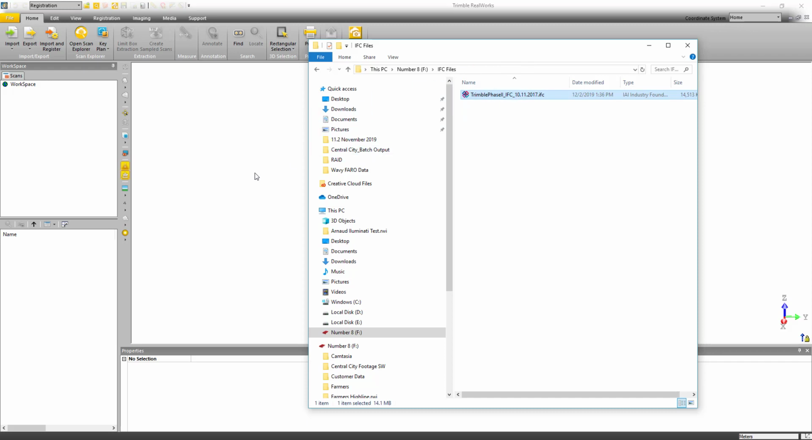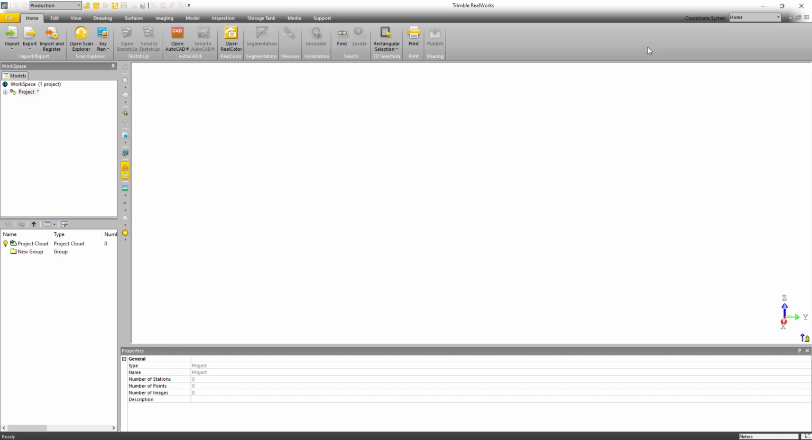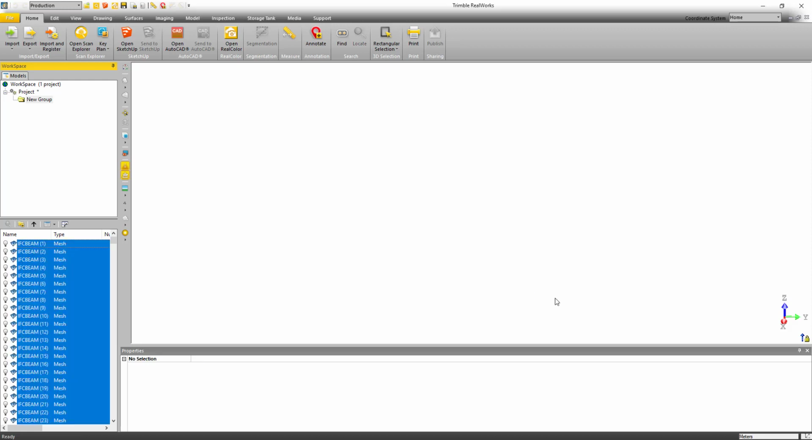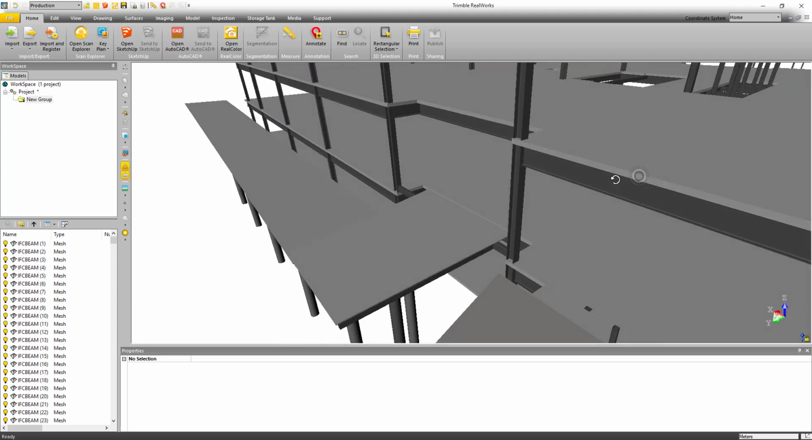Alright, this next feature has been requested quite a bit, and that's the ability to import an IFC model. So I've got one right here. I'm just going to drag and drop it onto the desktop. It's going to import fairly quickly. And then I'm just going to open this folder. You can see that it's imported all of the objects and converted them into a mesh object. So I'm just going to select all of them and display them, and we can't see them, so I'm going to double tap on the screen to zoom extents, and there is our project.